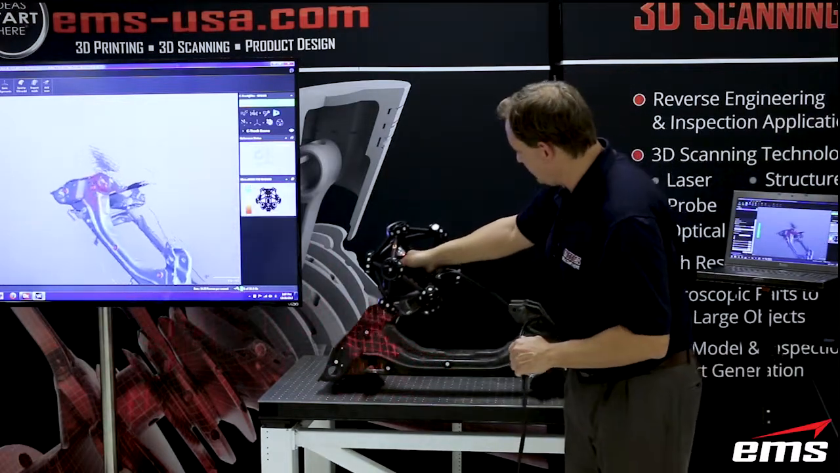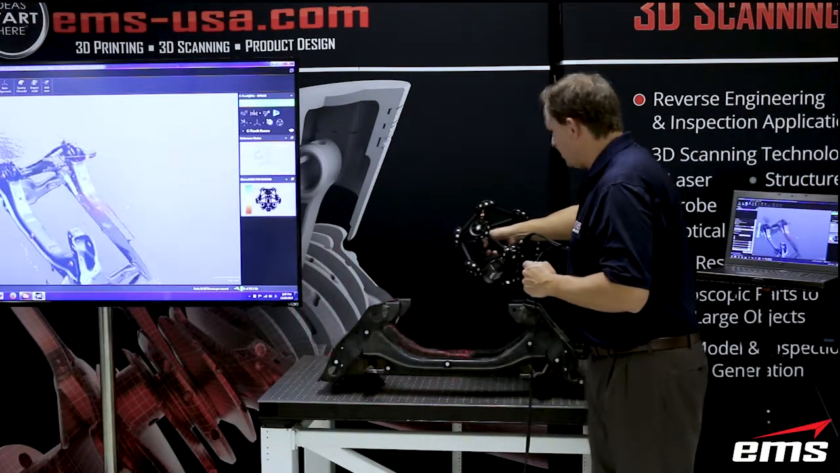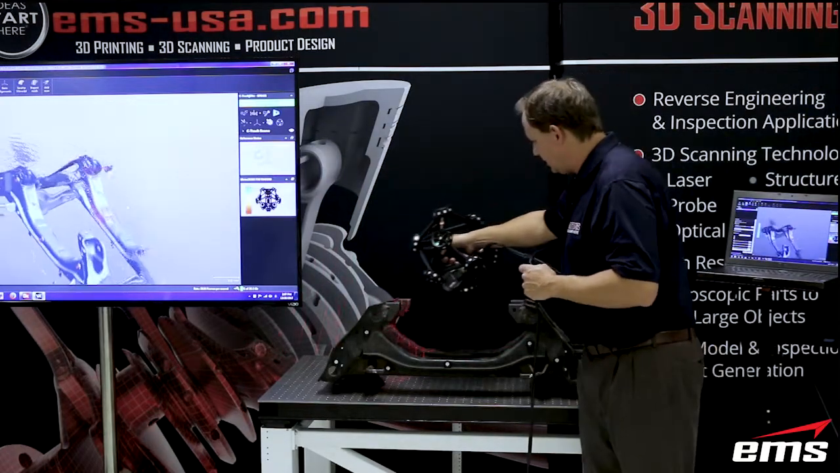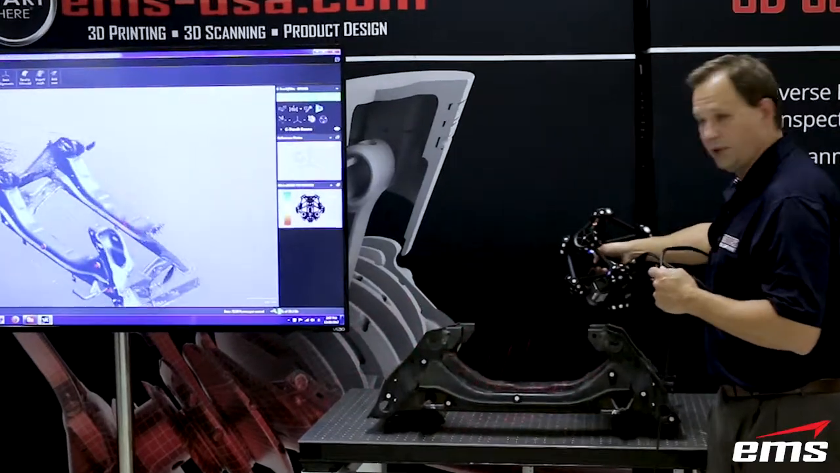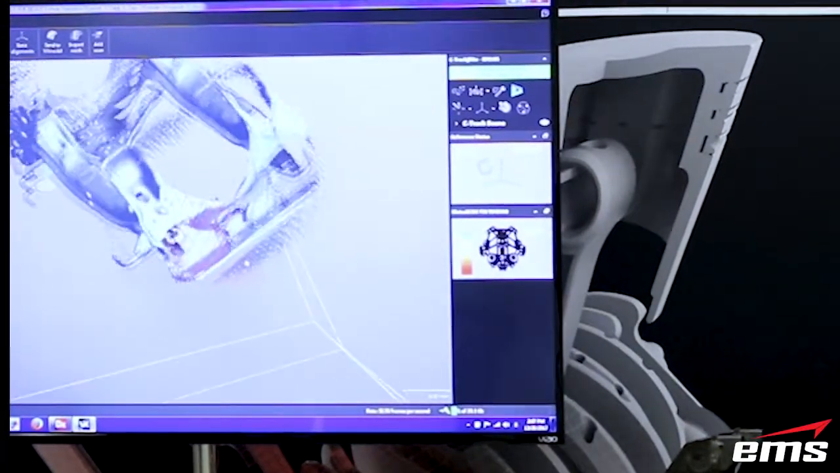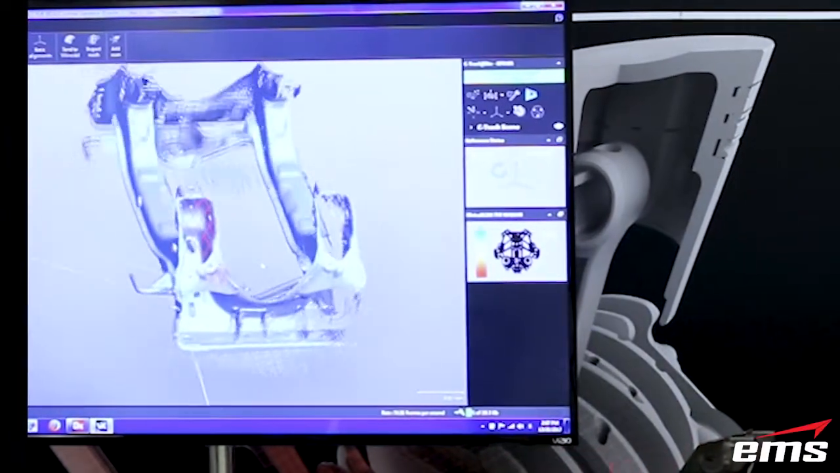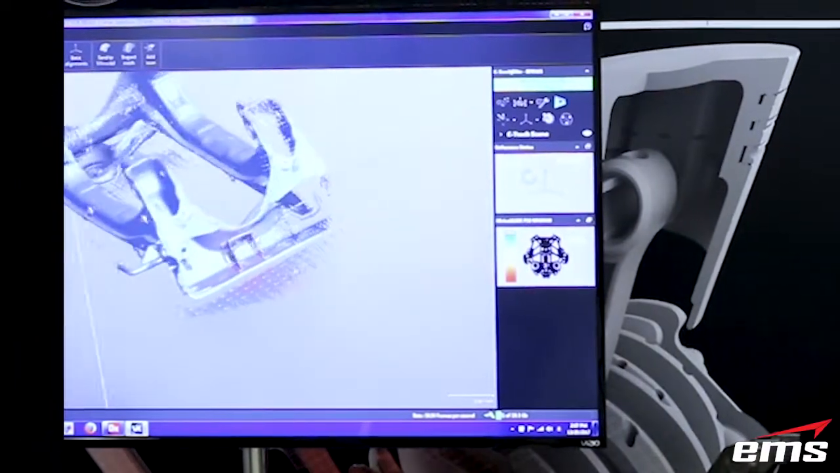Now we've got a little bit of table data in there. A lot of times I'll put the part slightly up in the air just so I don't get it, but that's a very easy thing to delete. If you've watched any of our other videos, getting rid of what we call scatter data is very, very easy. But you can see what I'm doing. This is a thin sheet metal part, and I'm filling in all the areas I didn't get.